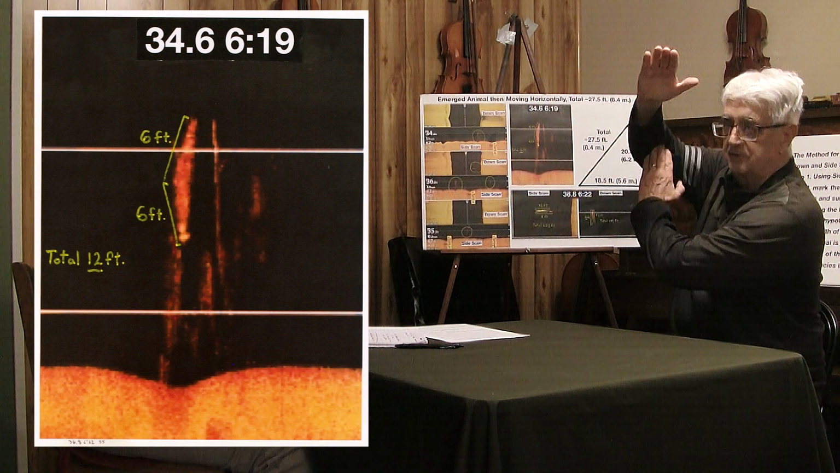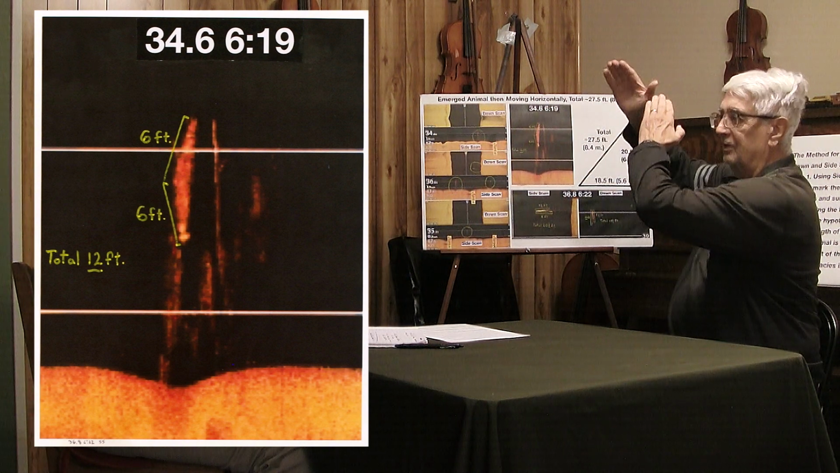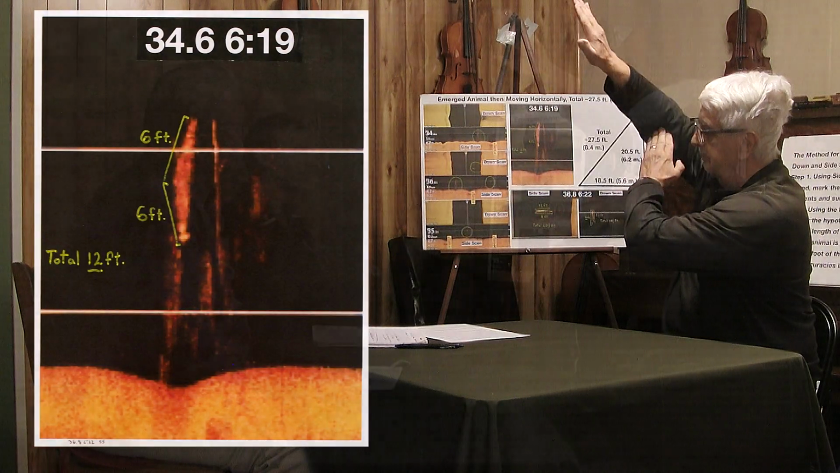Once you take into consideration that part of it's going away from you and the other half is at another angle. And you were saying you had to incorporate some trigonometry to figure that one out. I'll explain that in just a little bit. It's important, but it's not that important at this point. I think you're more interested in the pictures than my explanation.